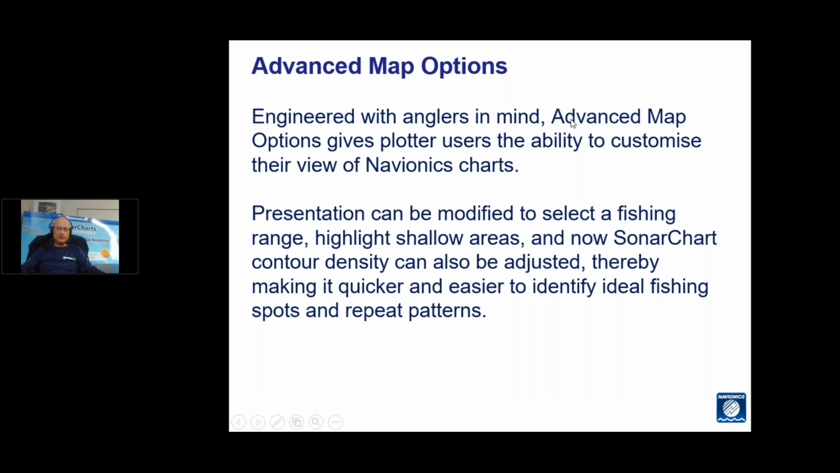So Dock-to-Dock is a very advanced algorithm. I've tried it myself on some pretty detailed routes that I know of, and it's actually come up with some very good routes that I would, as someone with local knowledge, use. So yeah, it is contingent on once again having your vessel data in there.